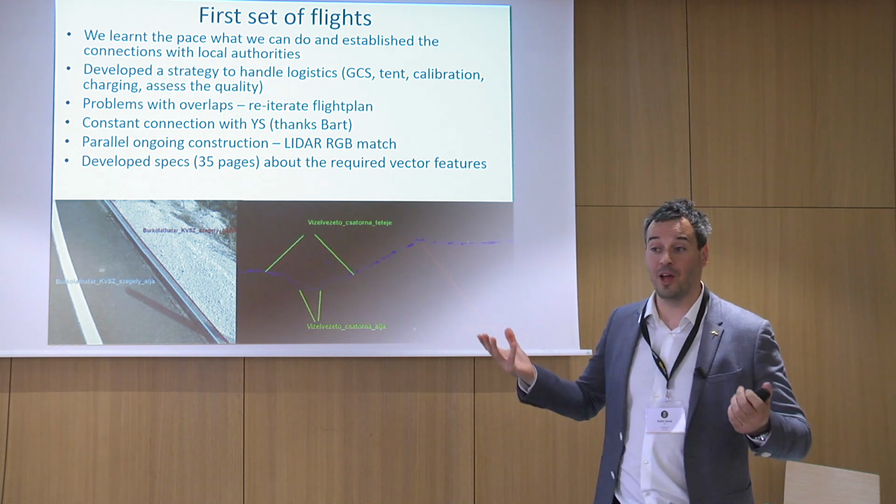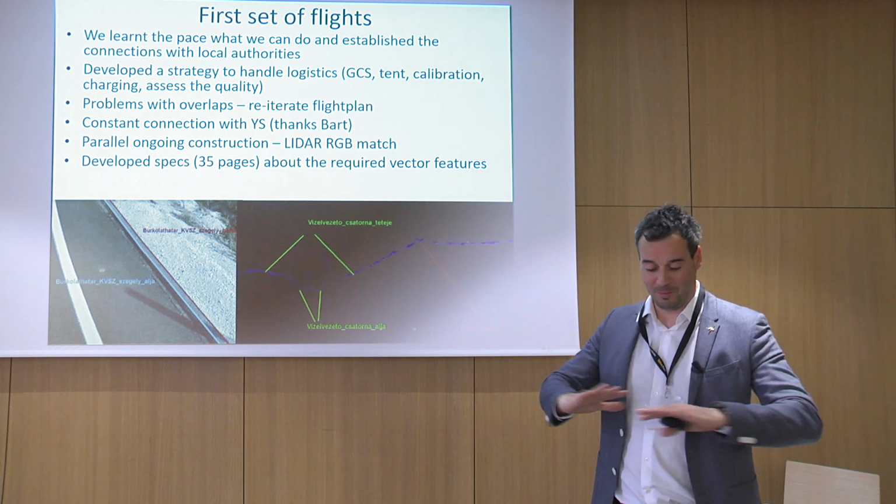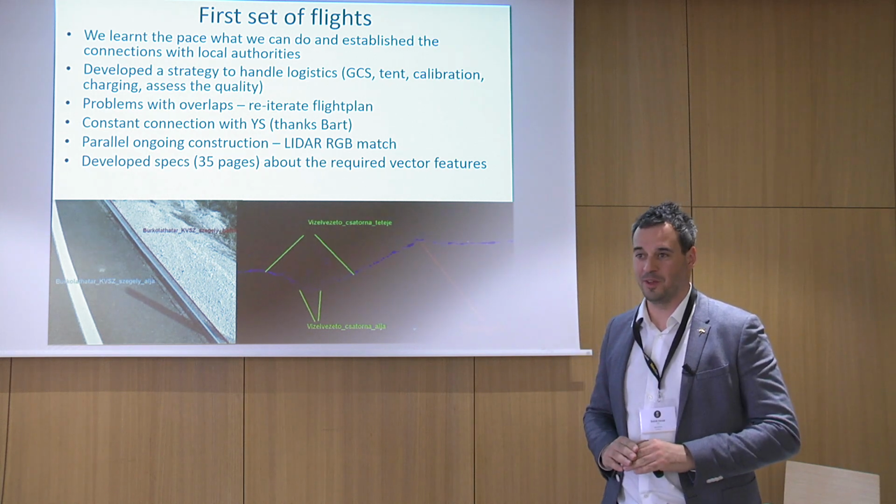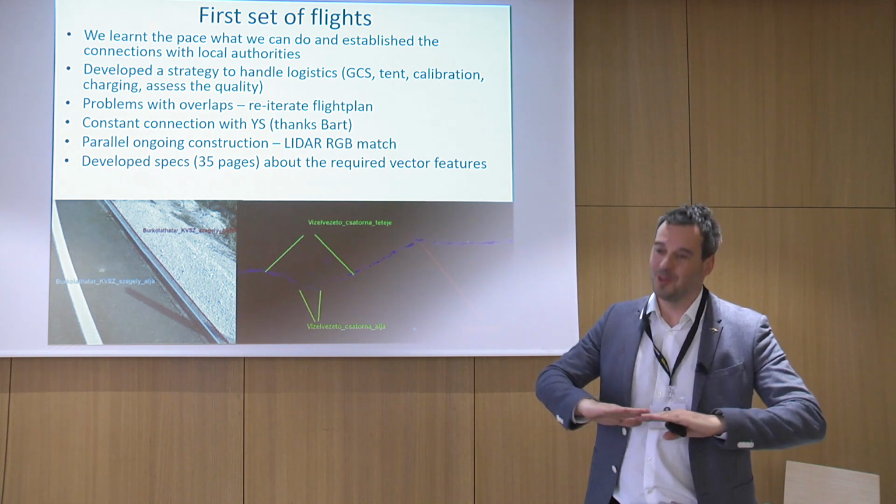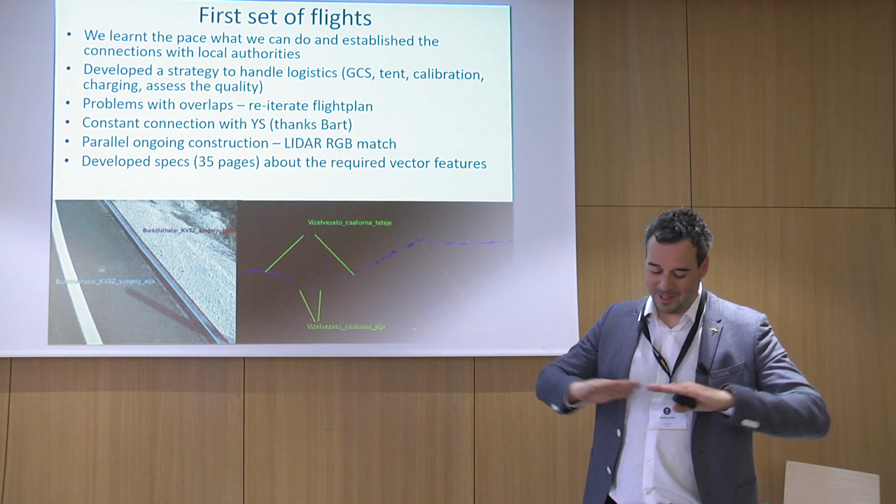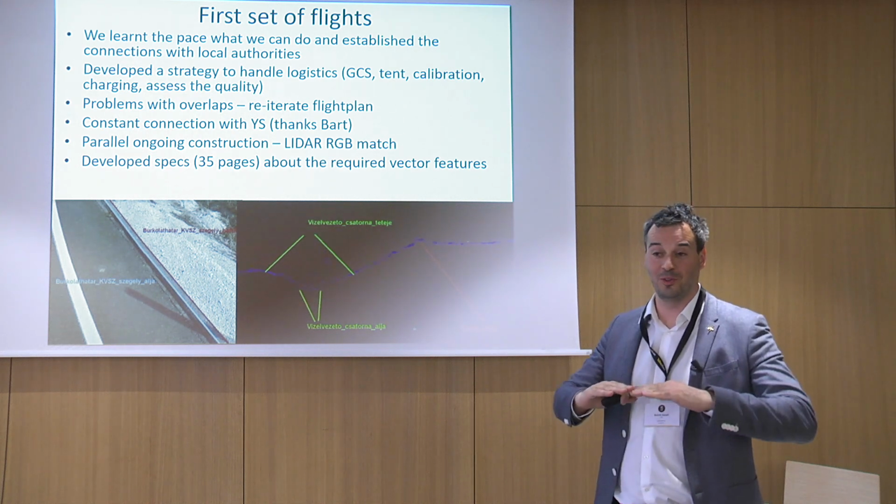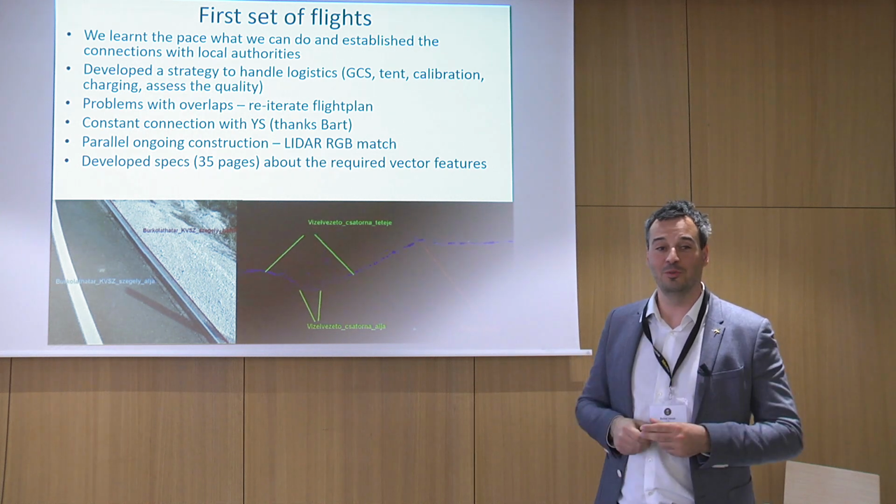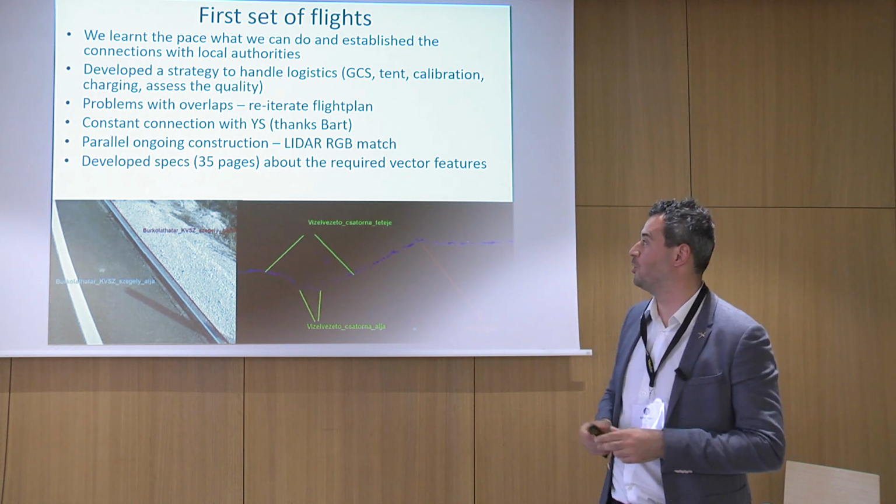What we also figured out is that everything worked nicely in theory with the flight plan, but of course when you have wind and all the restrictions, the LAS files were not really overlapping nicely, so we had to go back and redo some of the overlap areas and also slightly adjust our flight plan.